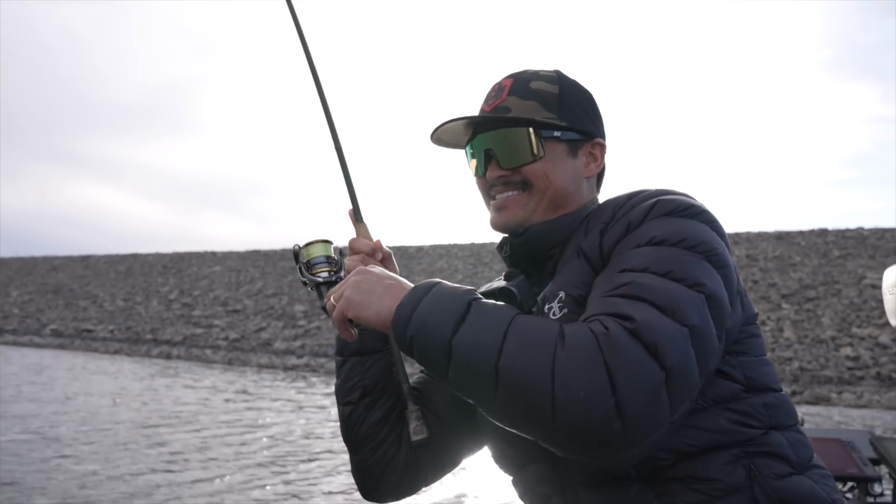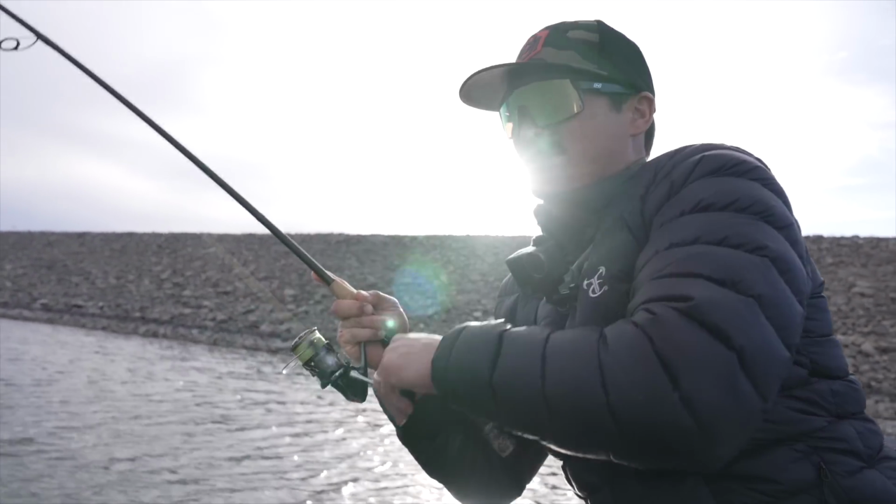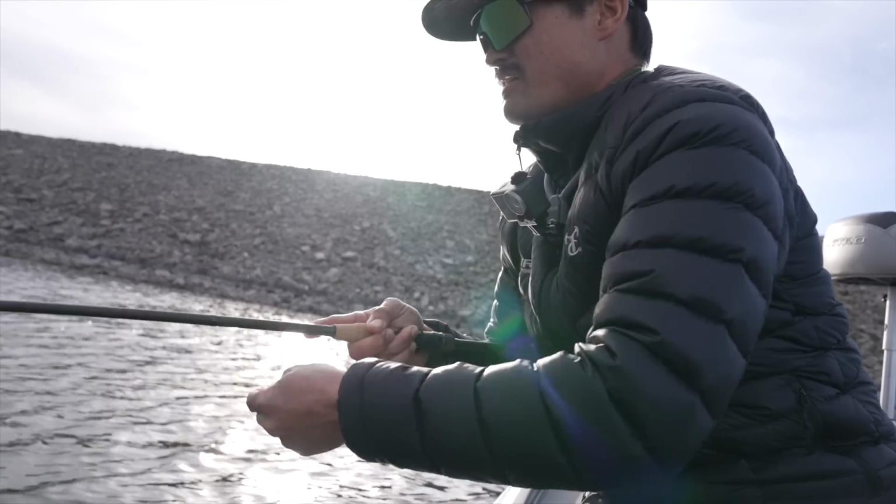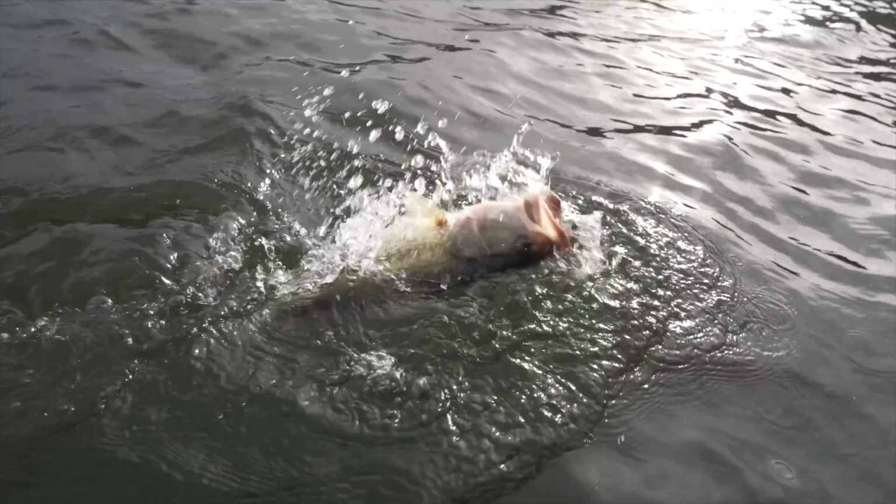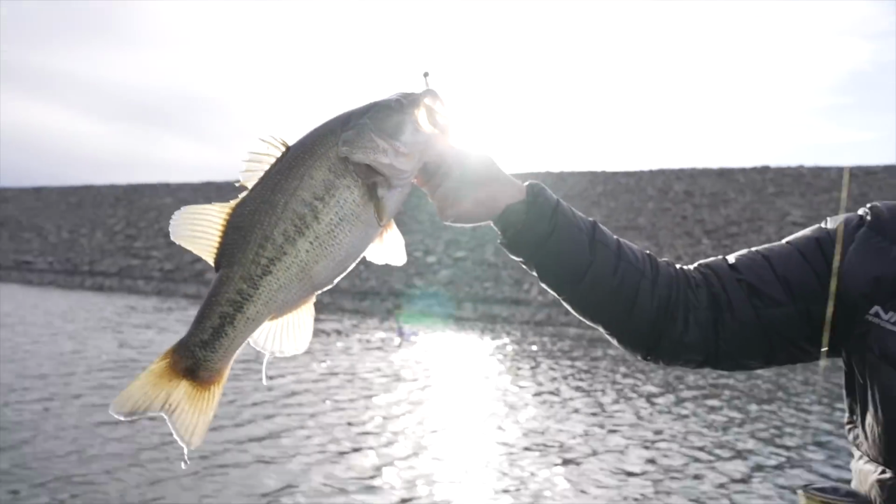This is so awesome. We went 2.5 full hours. The weather changed. It went from sunny to cloudy, and I had trouble finding them. Then I roll up here, and they're all freaking giants. I mean, just 5-pounders. Oh, there's another big one.